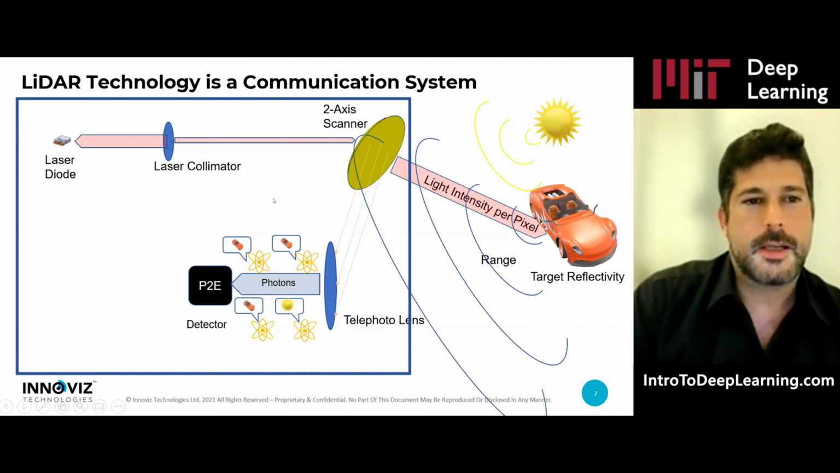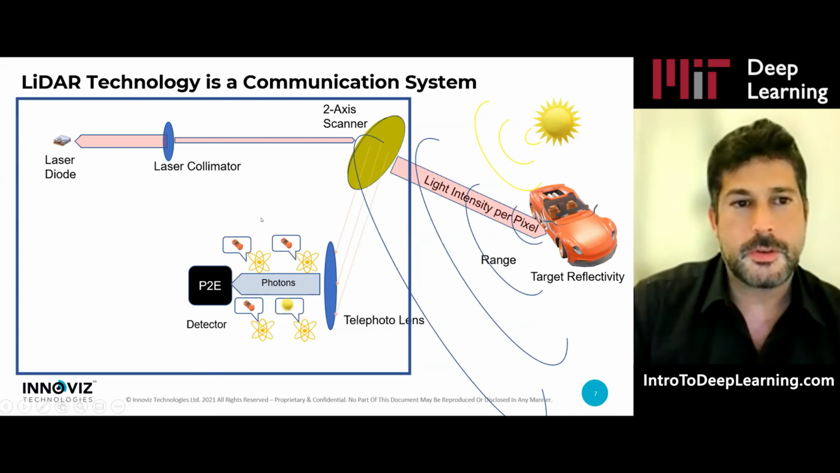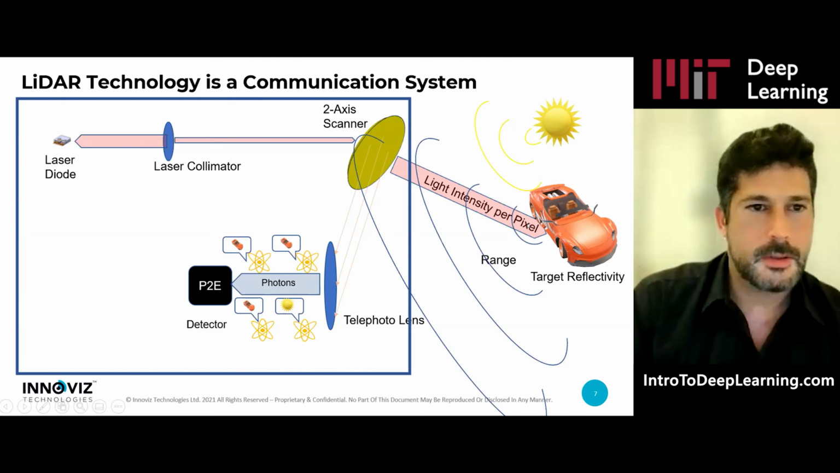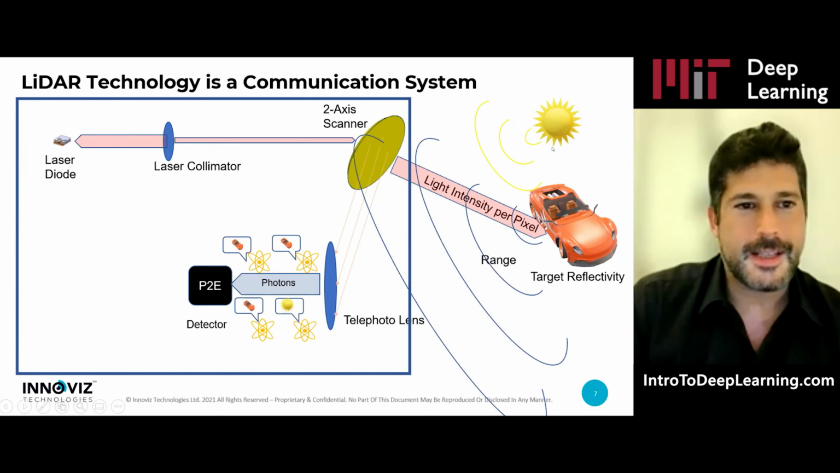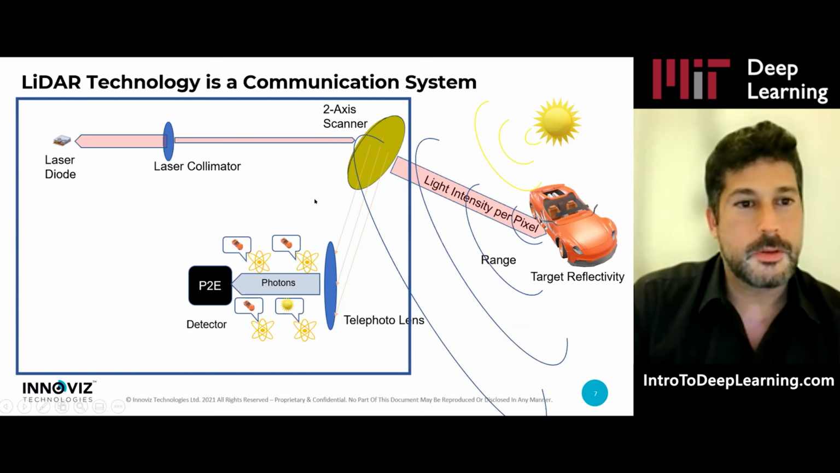And of course, the sensitivity of the system defines how well we are able to react to each photon. You want to have the lowest noise figure in order to be able to detect each and every photon. Of course, photons could come either from the object or from the sun. The sun is like the nemesis of LiDARs. And it's our job to try to differentiate between them, and there are ways to do it.